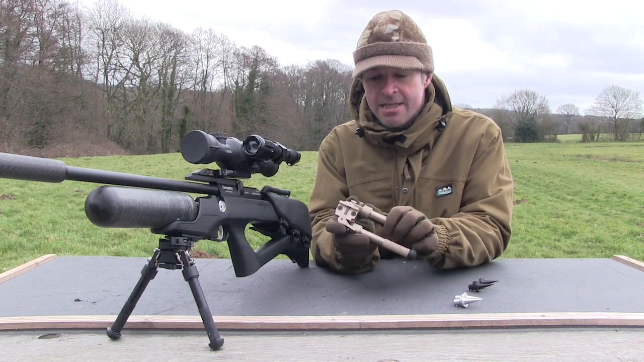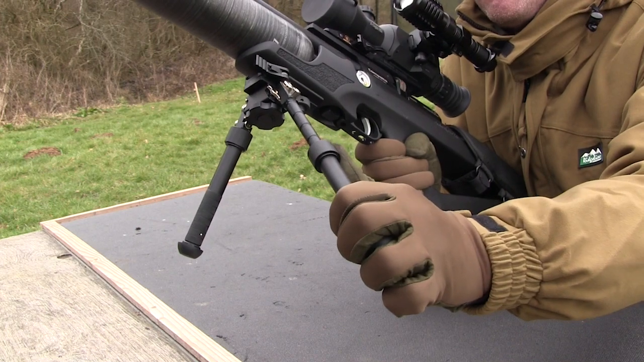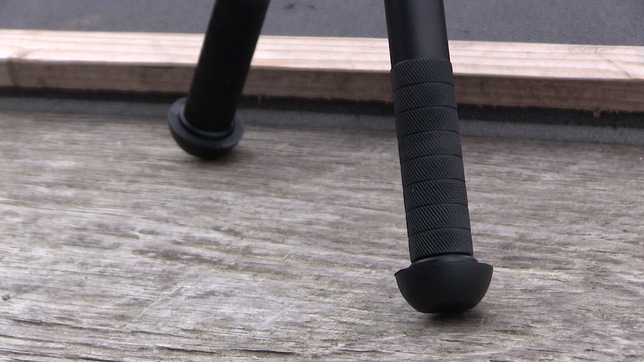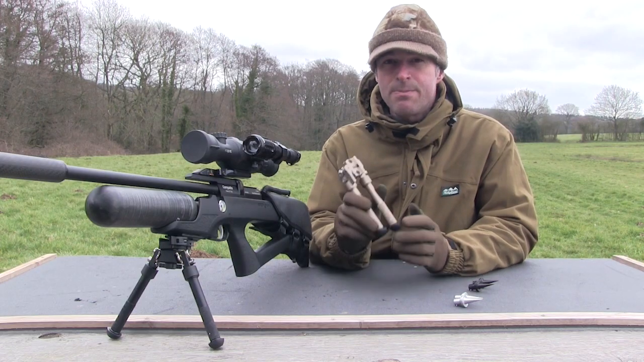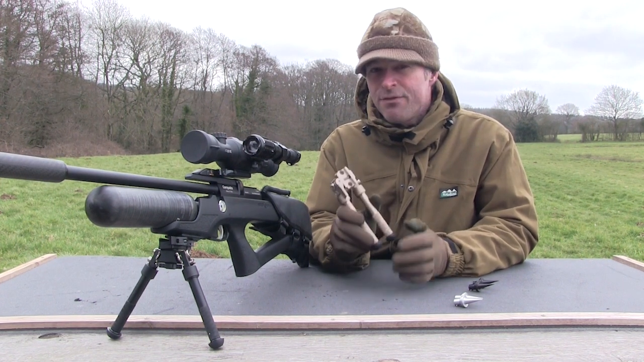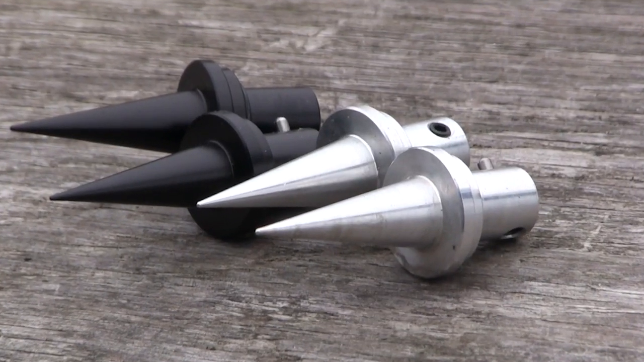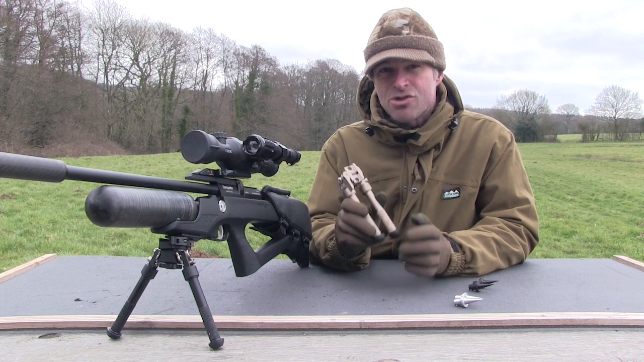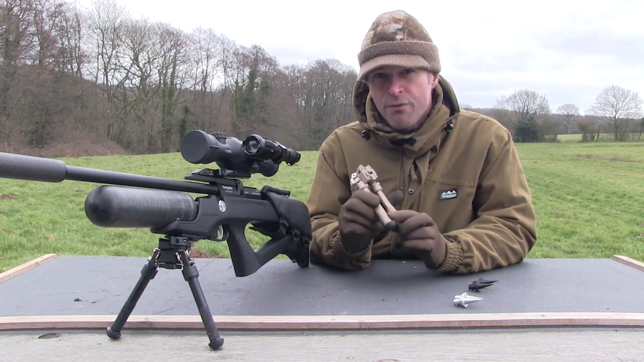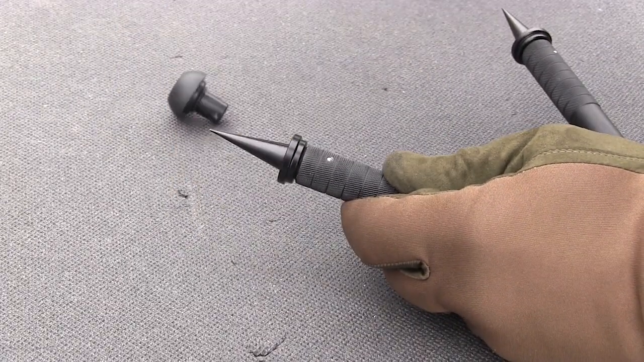To shift the length, simply pull down the locking collar and slide the leg either up or down to the length you want. The bipod is supplied with round rubberized pad feet as standard, and you can buy a spike feet kit for an extra £19.99. Made from stainless steel, the spike feet are available in matte black or raw silver finish. Best of all, they're extremely easy to fit. Simply push down the plunger lock on the original foot and it slides out, and you then just snap the spike foot back in its place.